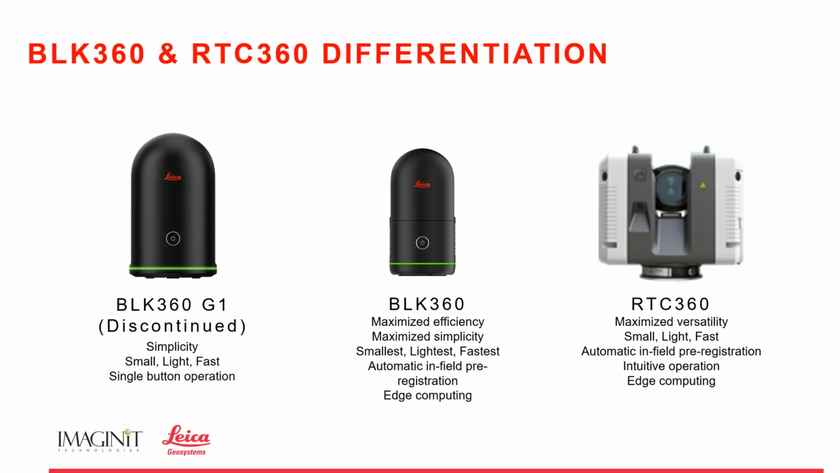The BLK 360 is great for those internal jobs or inside jobs like scanning a house, scanning an office building, scanning maybe a small facility or something like that, right?